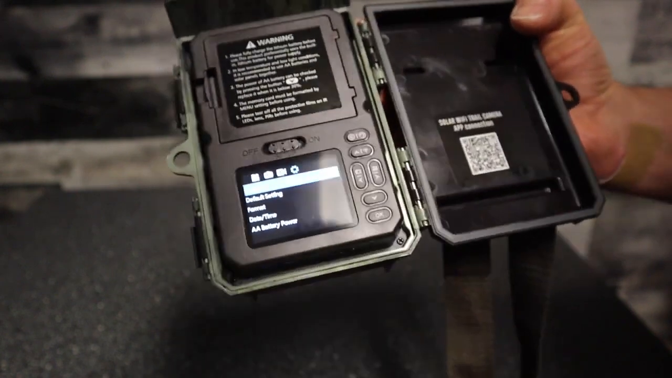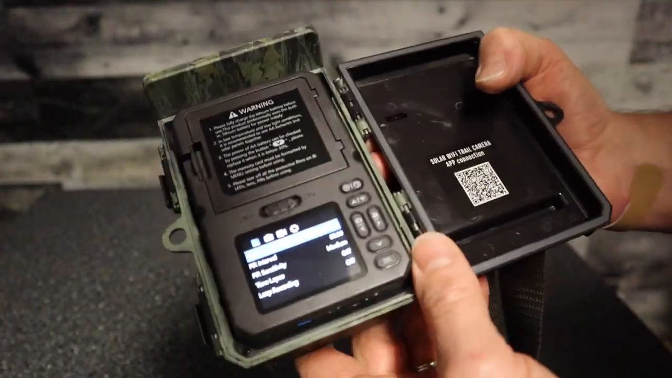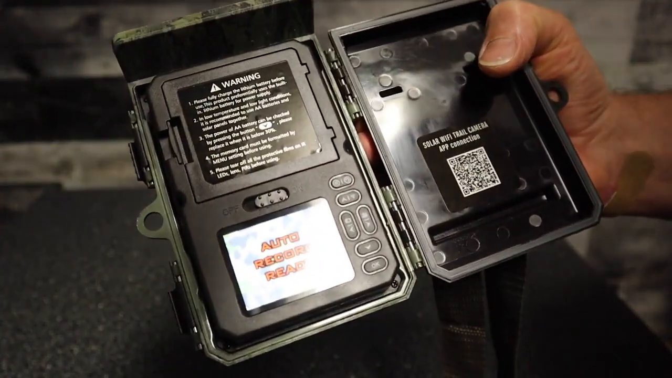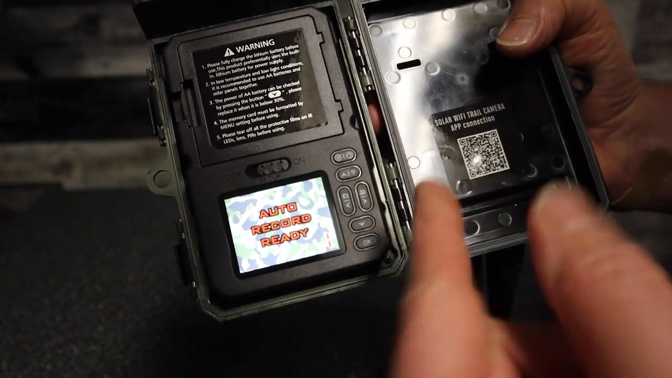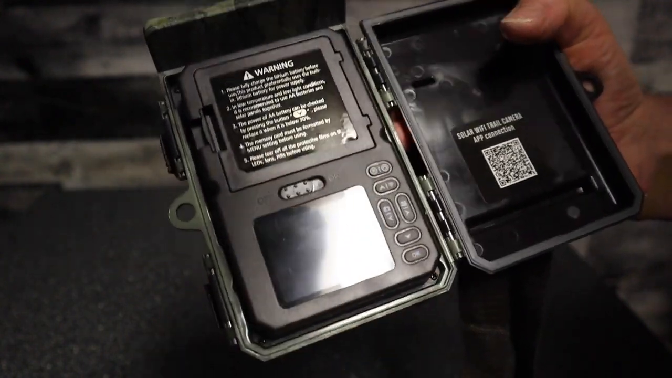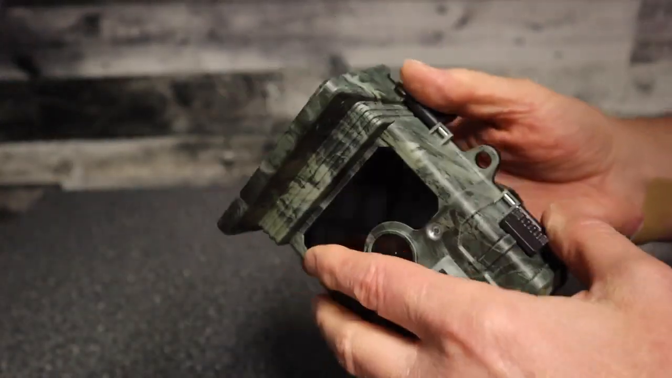So yeah, pretty basic, pretty easy to go through, and very easy to use. And then when you want to start recording, you just switch it over to on, and then the auto record starts, and it counts down until it's ready to go. But yeah, I'm just going to shut it off. But yeah, that's the basics of that camera. So let's go through some of the other features of the camera.